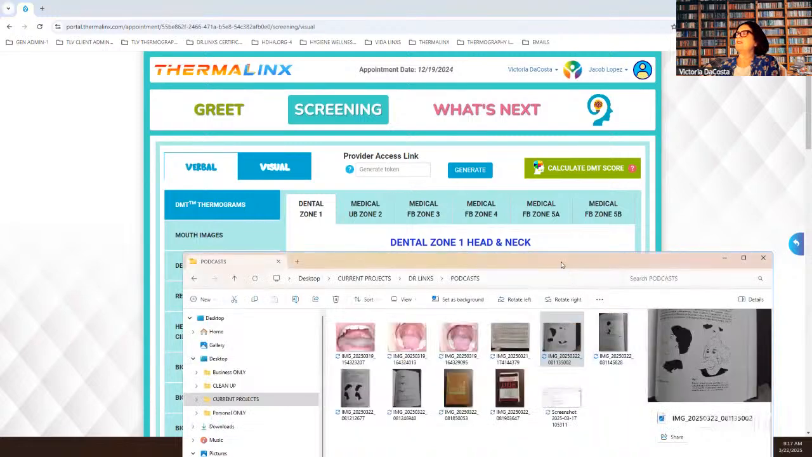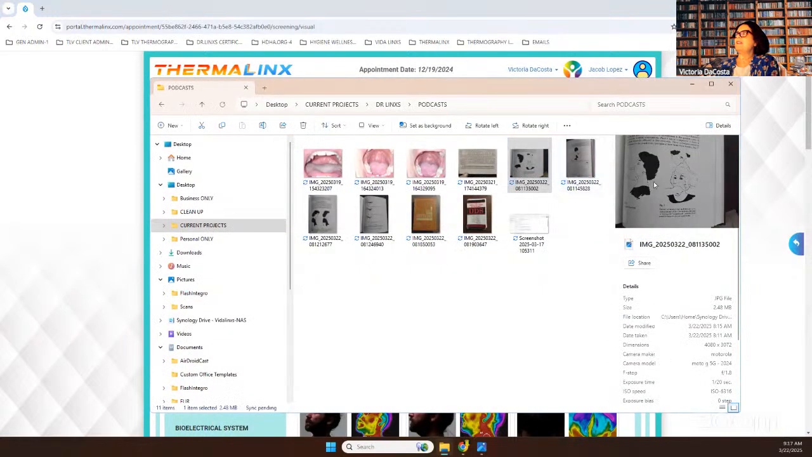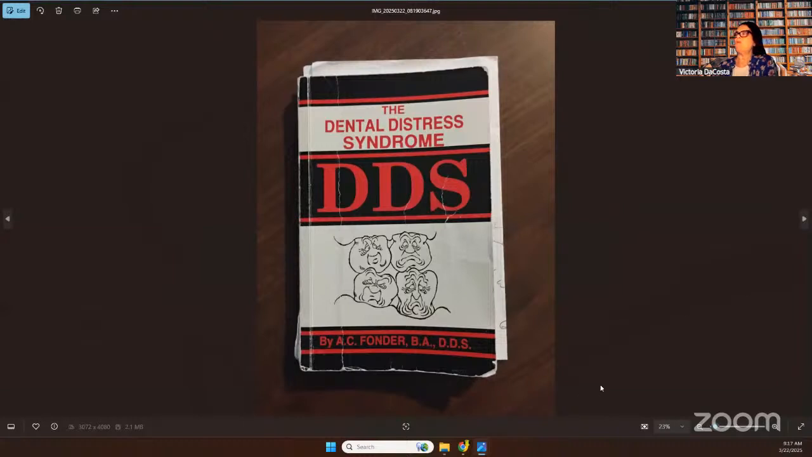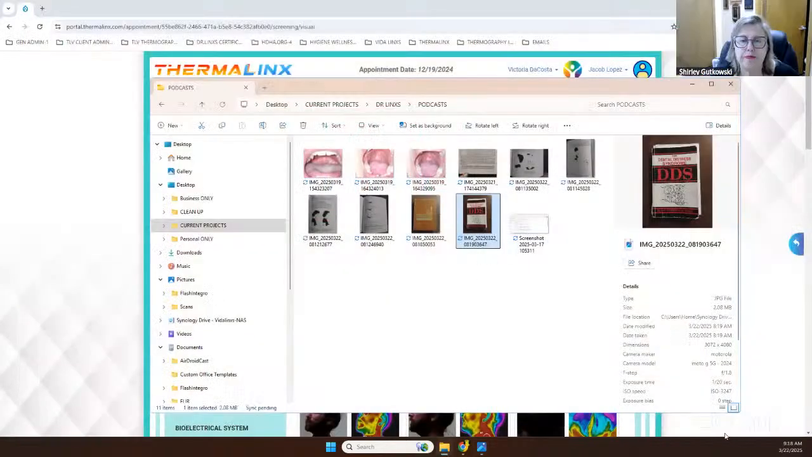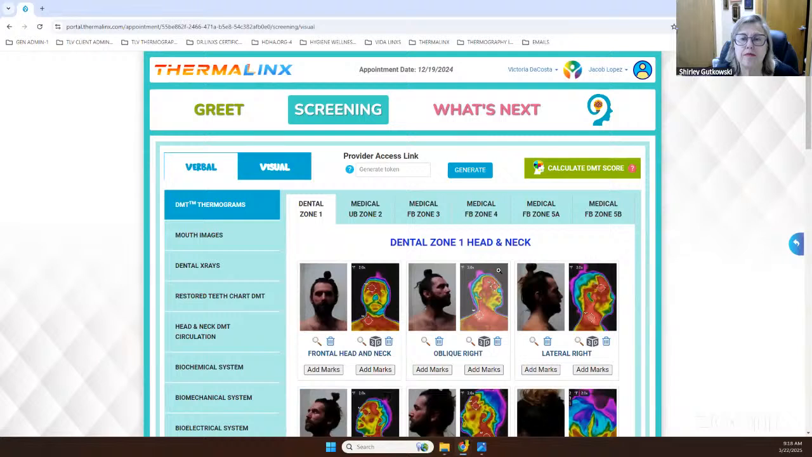Here's Dr. Fonder's book. You can see it's a well-worn copy. This is my Bible, and he's talking about the dental distress syndrome, and it's also going to be talked about by Dr. Smith, as well, and determining how to get your cases back into homeostasis with your evaluation time spent.